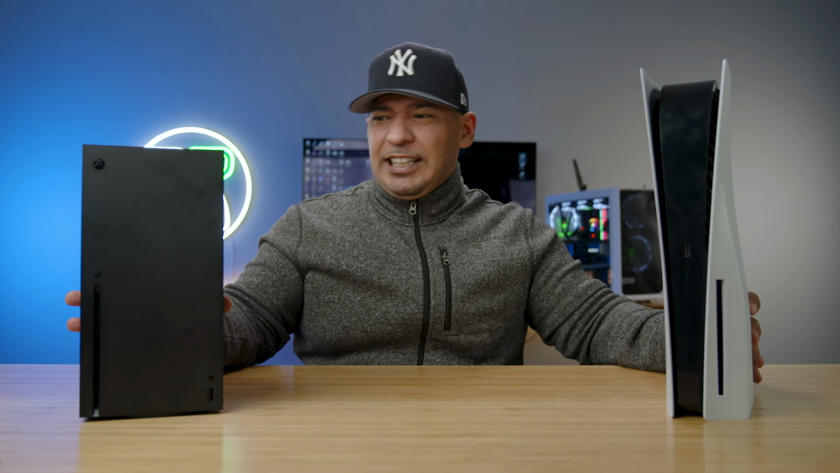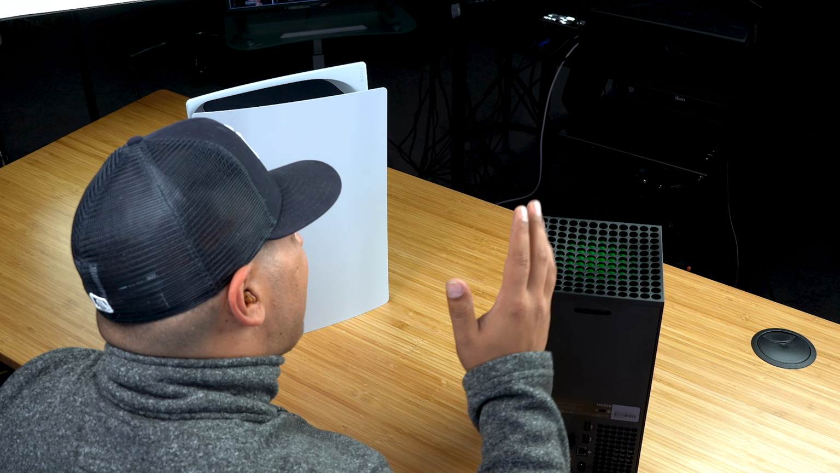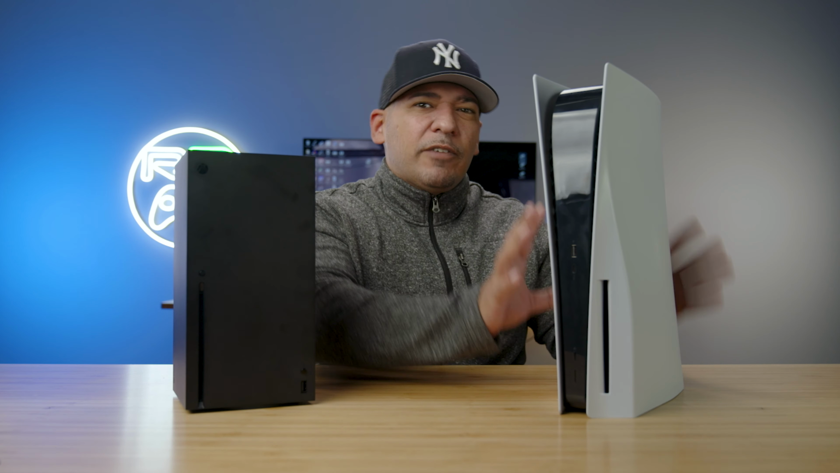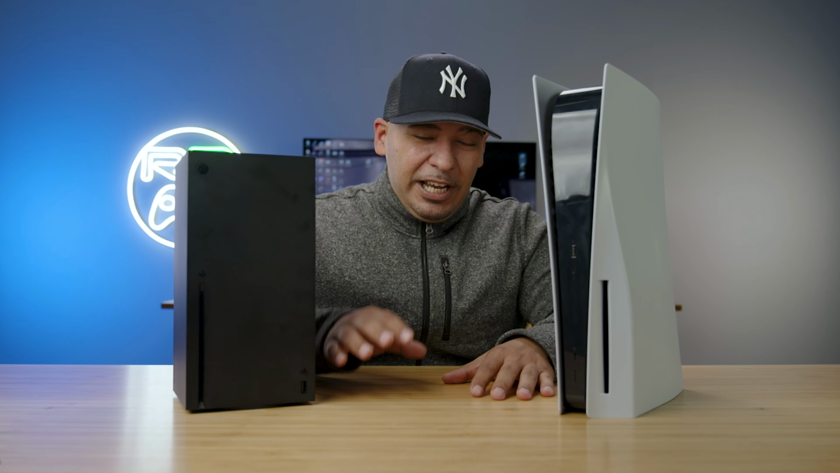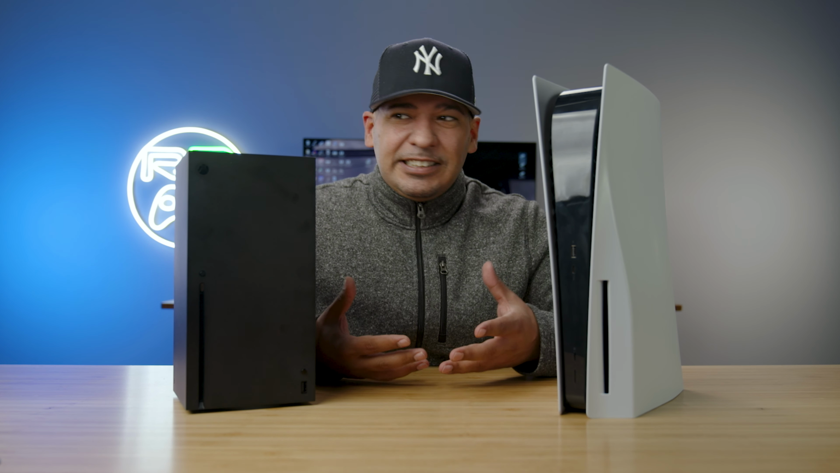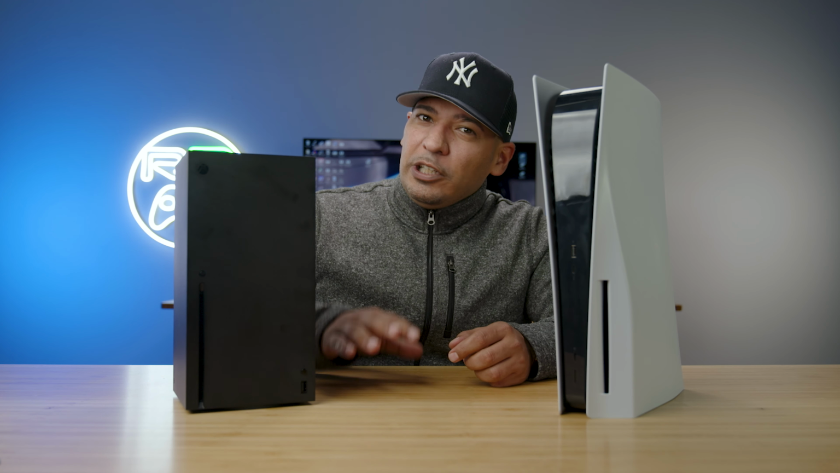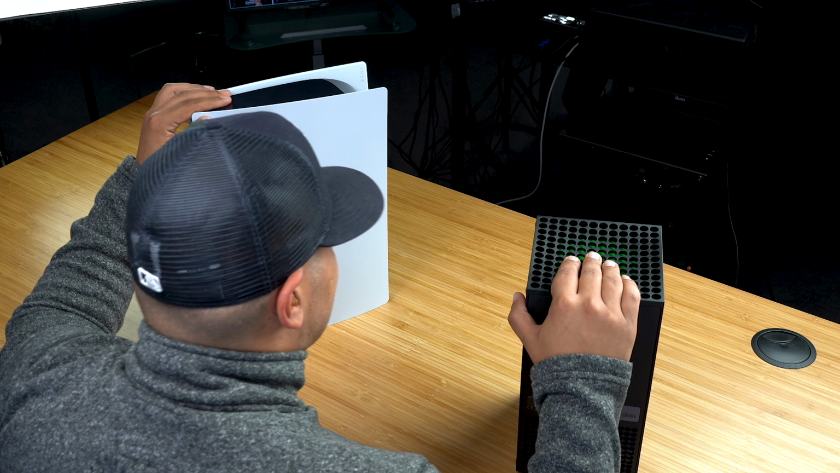But getting back to the consoles here, we wanted to test ambient temperature and really get an idea for where the bulk of the components were without having to take it apart. The way we were able to do that is using a FLIR 1 thermal camera, and it gave us some insight as to the cooling solutions that were implemented by Microsoft and by the PlayStation 5. We're going to get to that in a second.